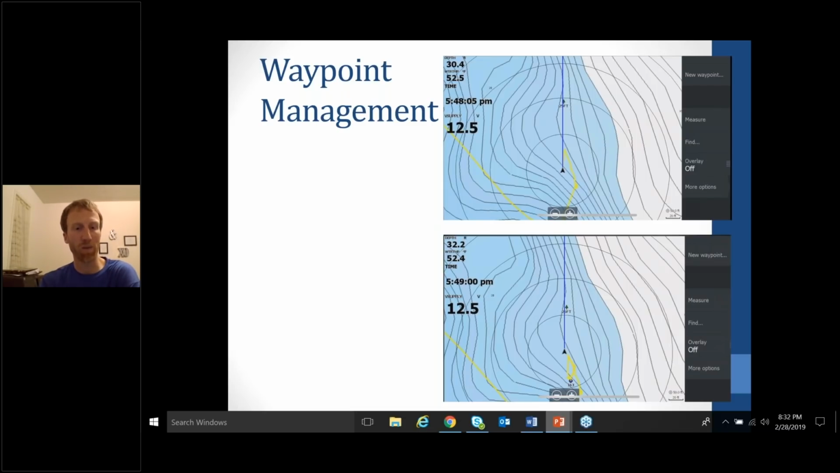But I think that's really important. Like on the bottom screenshot here, you can see how the current has taken me closer to that brush pile. Now I'm only 50 feet from it. And honestly, if I wasn't paying attention and I was in the process of culling or whatever, and the current took me a little bit closer, then I'm not making that exact cast. So I drop that waypoint exactly right after I catch that fish.